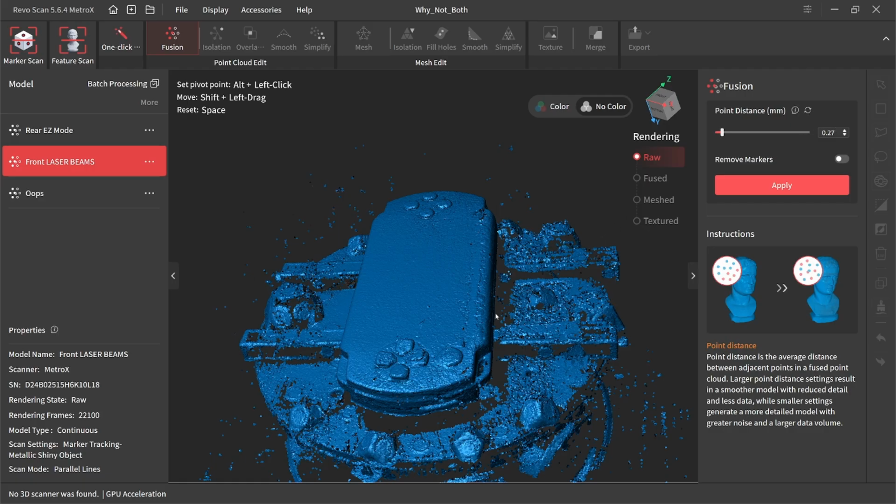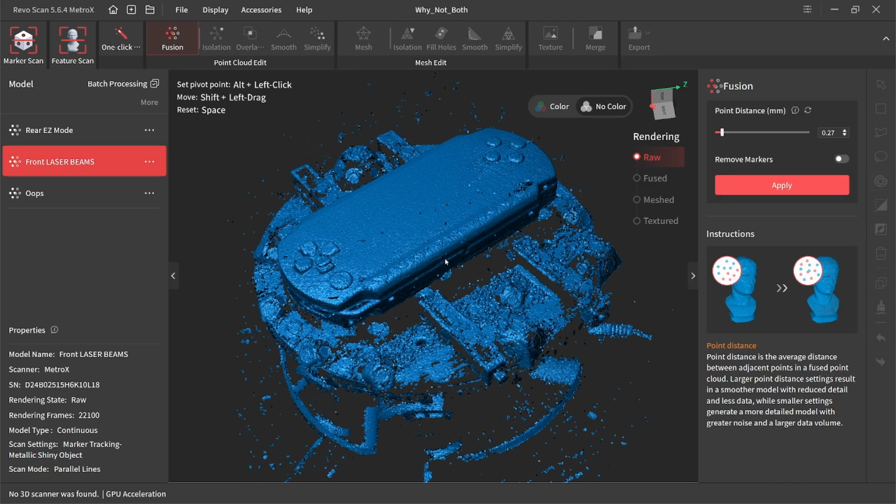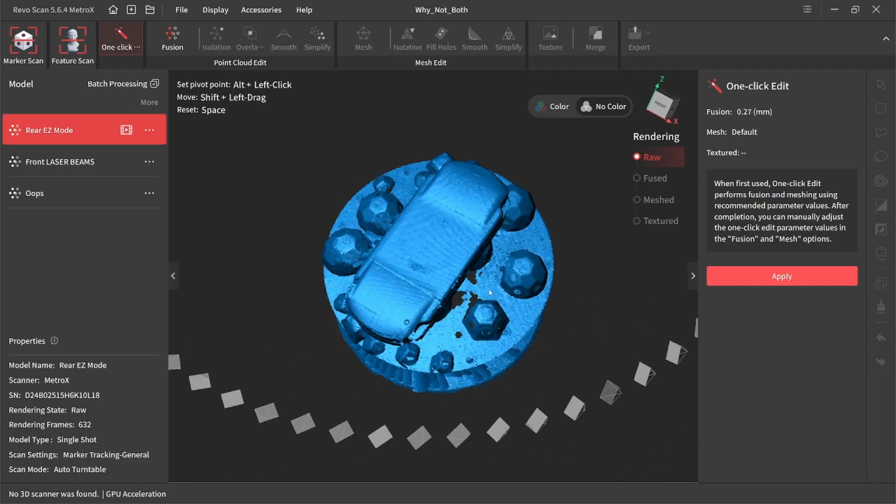I could probably take that down to 0.2 on this. It's looking at the quality of the raw data, and I got a lot of background everything on this scan, so since we're really focusing on the front panel here, I could probably take that down to 0.2.